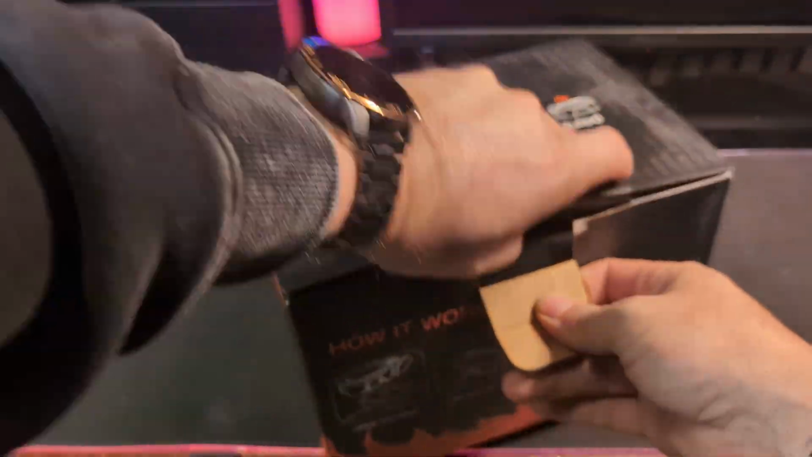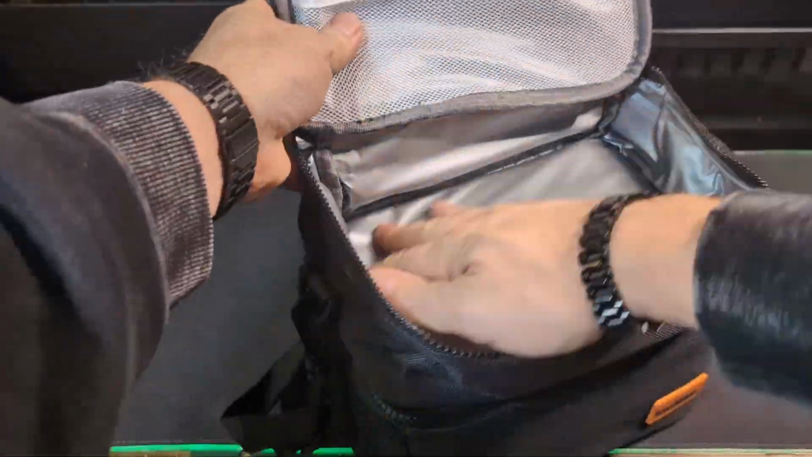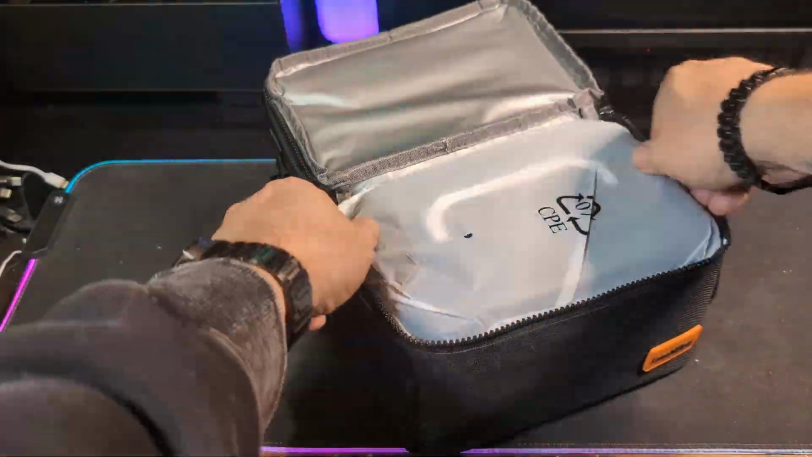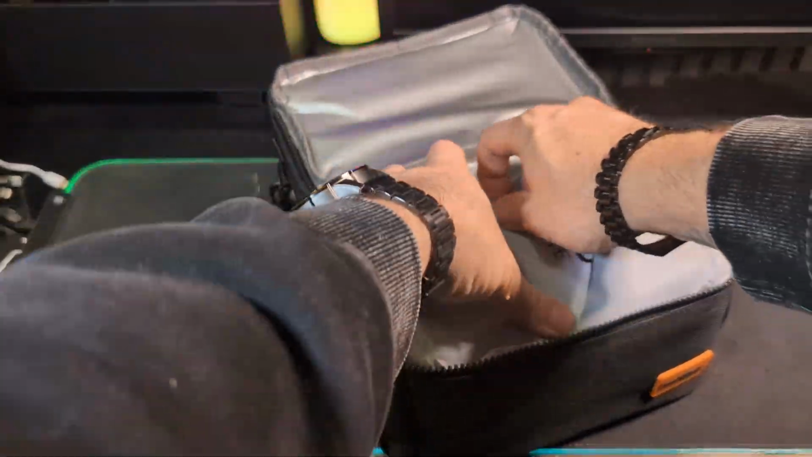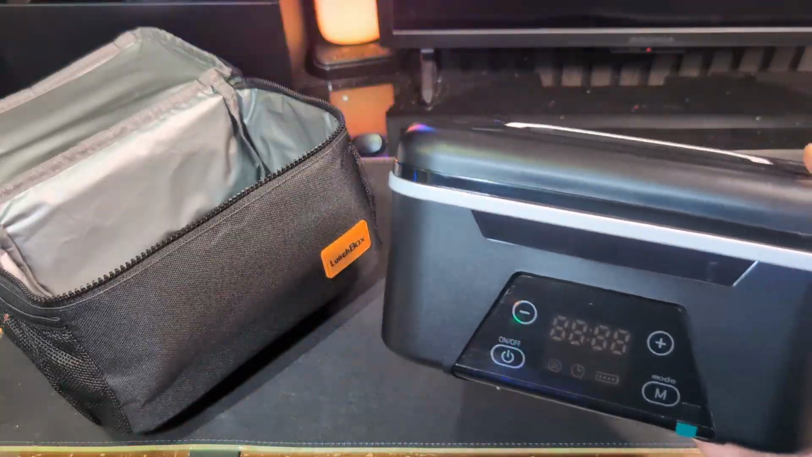So I opened that box up, and like I said, this bag here is amazing. It's 2 sections. You're going to have the top and the bottom, and it's going to be thermal insulated. So the cold is going to stay in, the hot's going to stay out, or vice versa. And then that bottom section is nice as well. And the lunchbox itself is going to be 3 pieces.